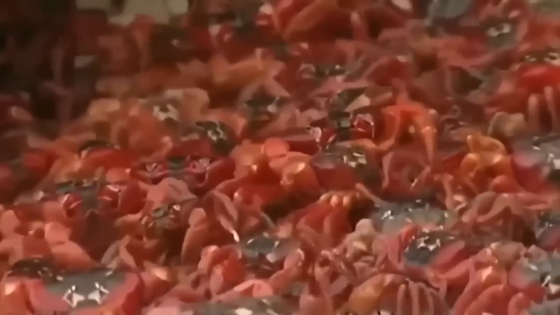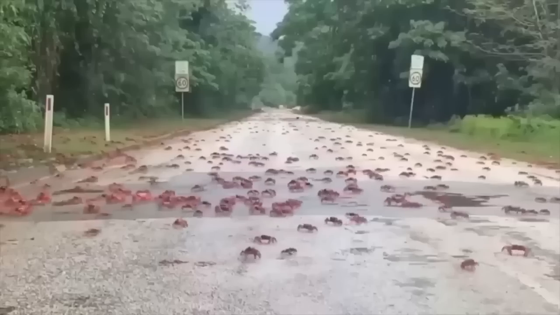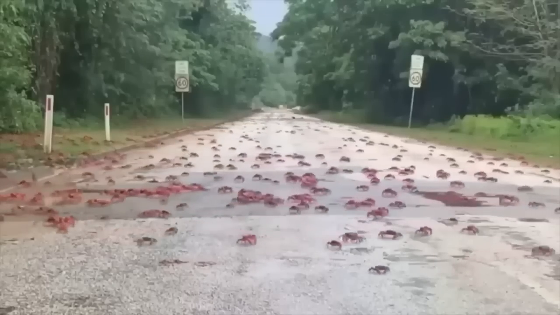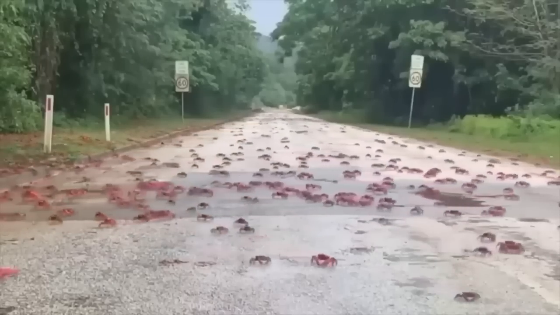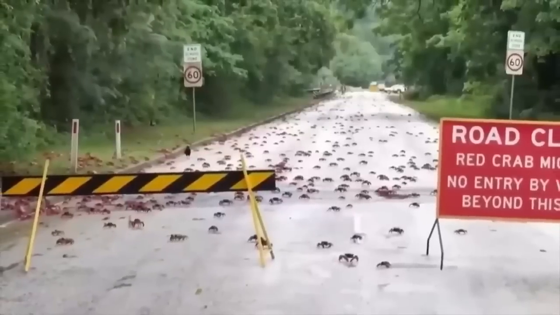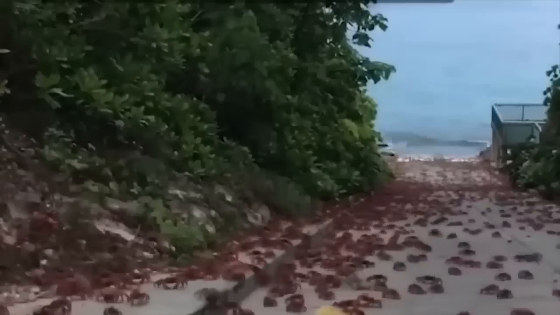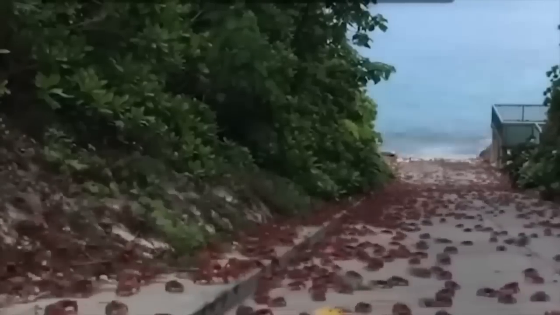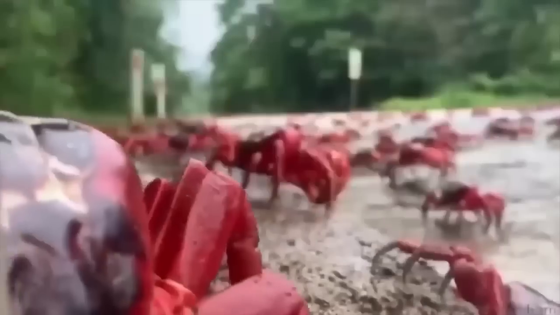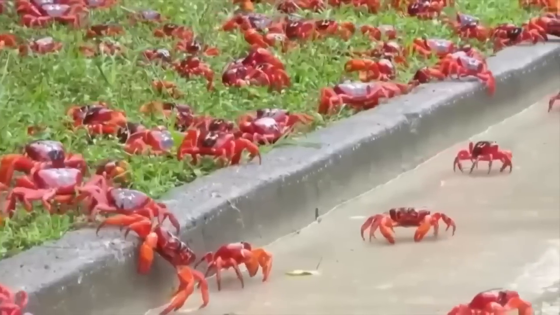On Christmas Island in the Indian Ocean, a spectacular natural phenomenon takes place every year. Millions of red crabs embark on an epic journey from the forest to the coast to mate. This journey begins during the rainy season and is protected by park rangers who block off roads and construct temporary fences along the migration path. As the crabs reach the coast, they engage in a frenzied mating ritual before the females lay up to 10,000 eggs each. The island becomes a sea of red as the crabs cover the landscape, creating a breathtaking and unforgettable sight.